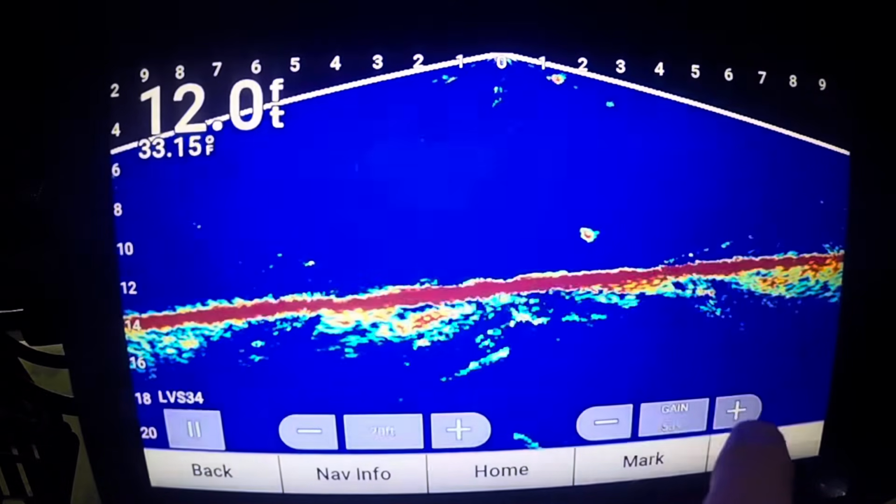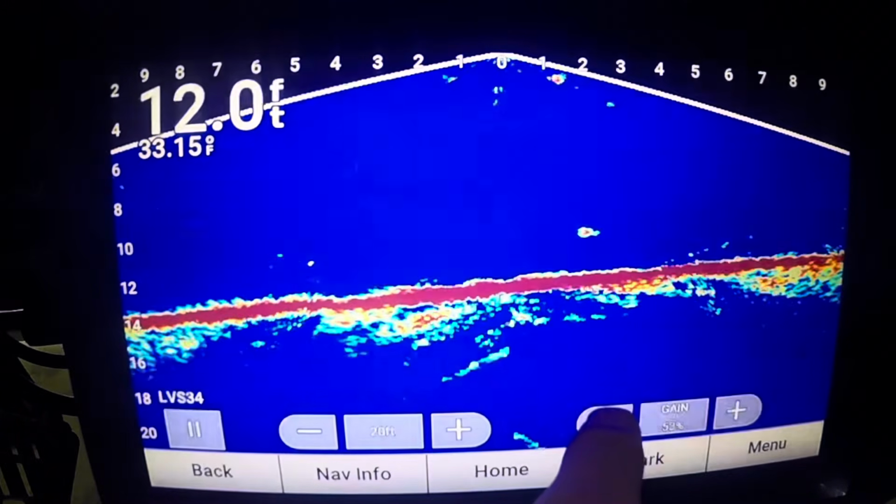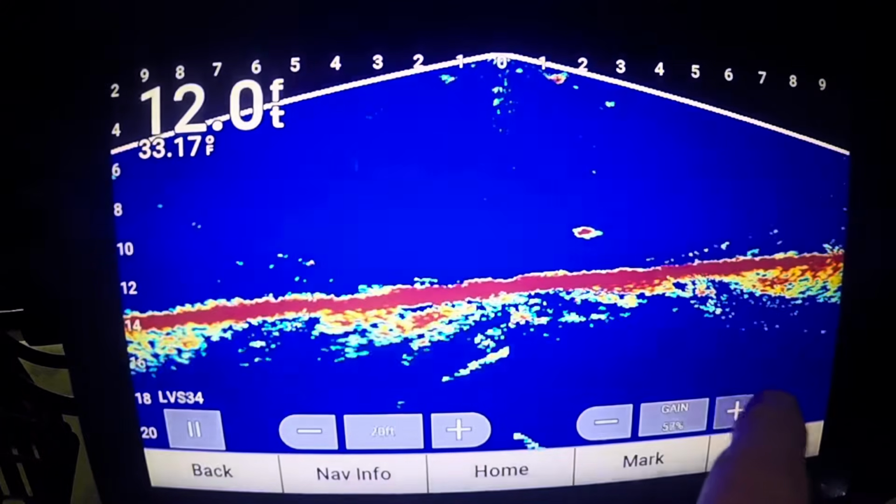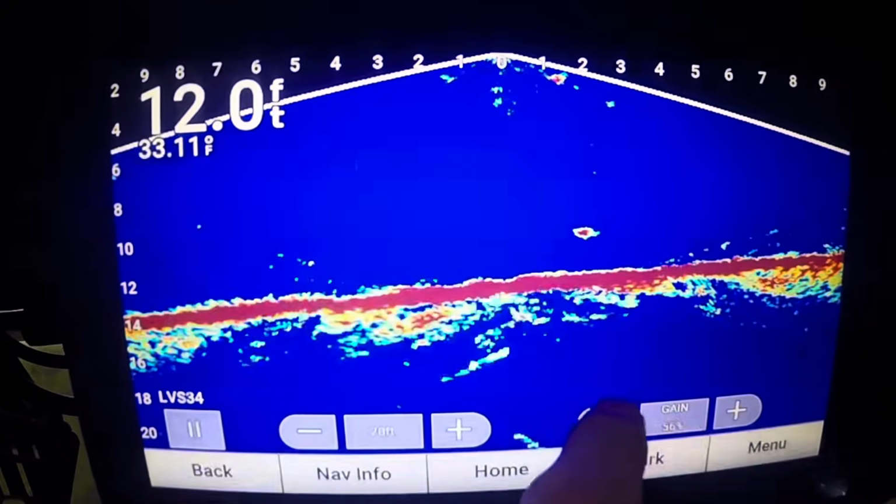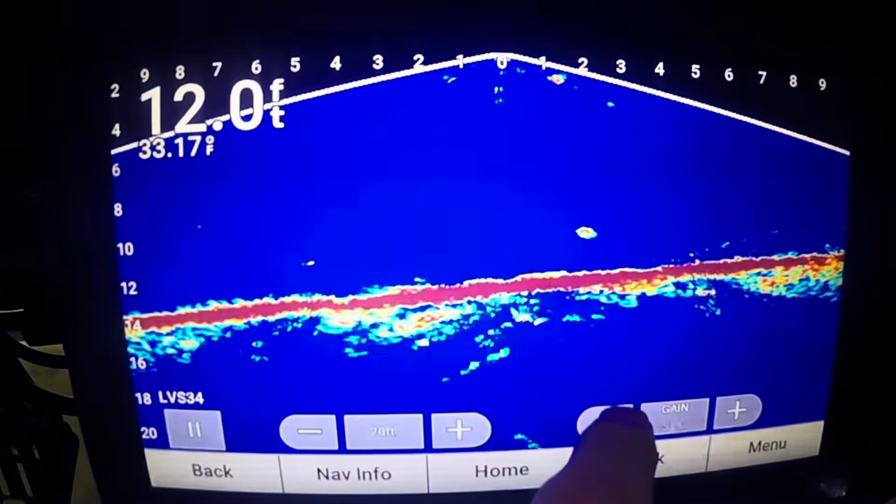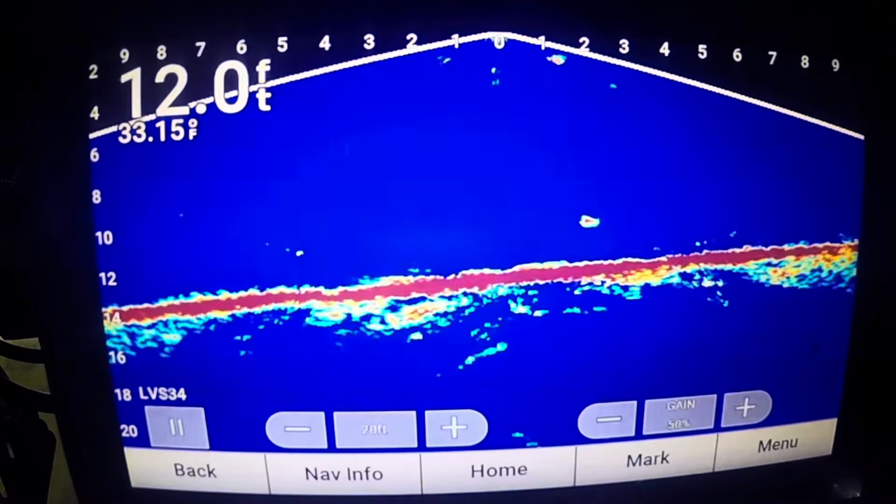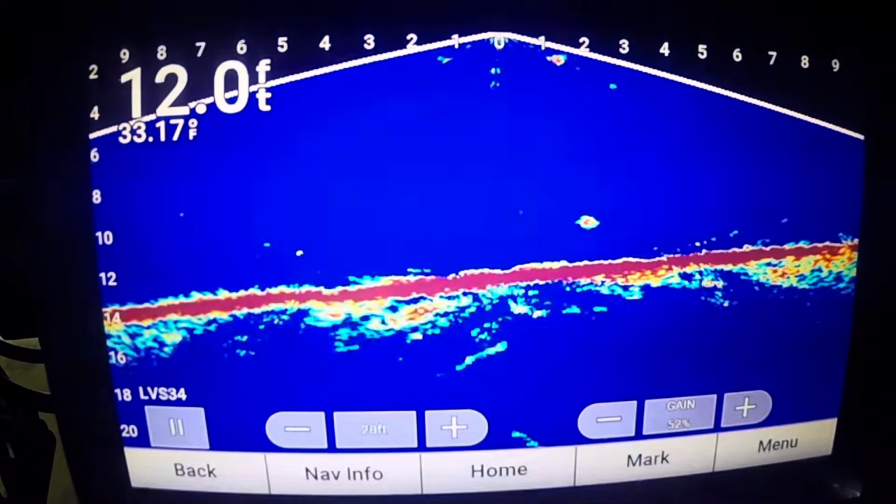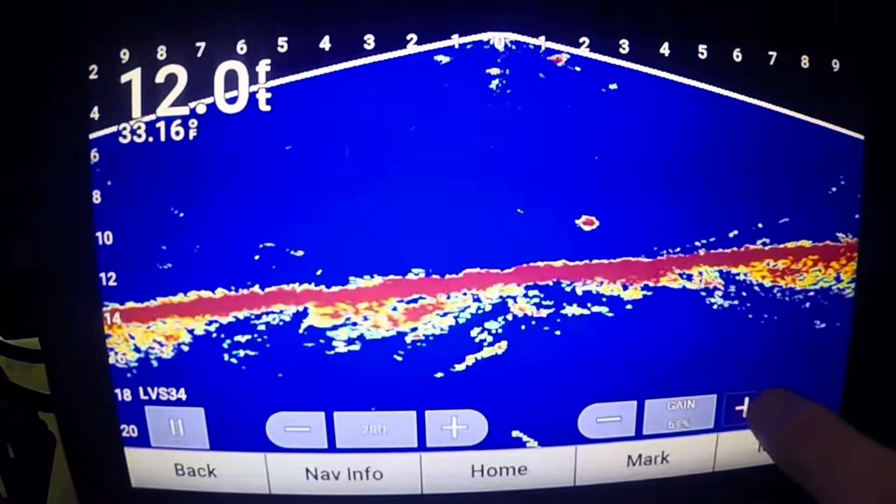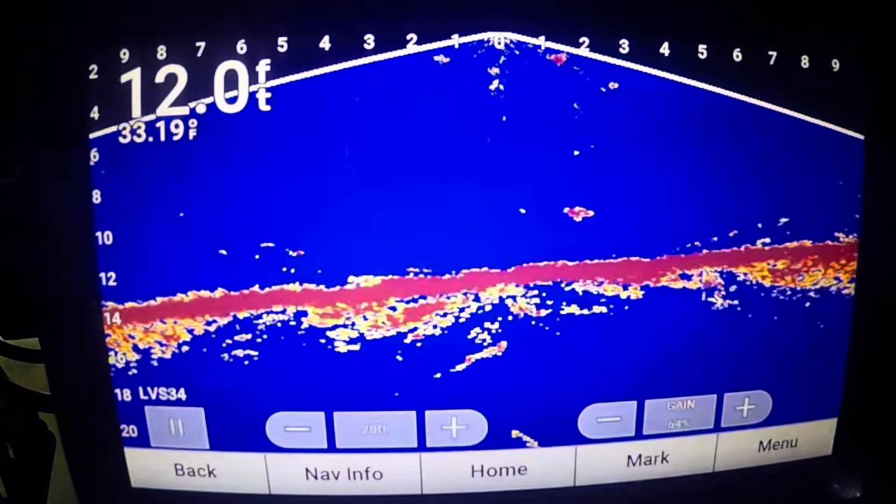Now, my gain will all depend on the body of water, but I seem to be running my gain anywhere from 60 to 50. I like that higher 50. Obviously it changes. Today I could probably be even lower. I'm at 50 right there. I could probably even be lower than 50. But I find anywhere from 50 to 60% gain is where I'm in that nice point. If you start gaining up too much, you pick up a lot, it's too blotchy.